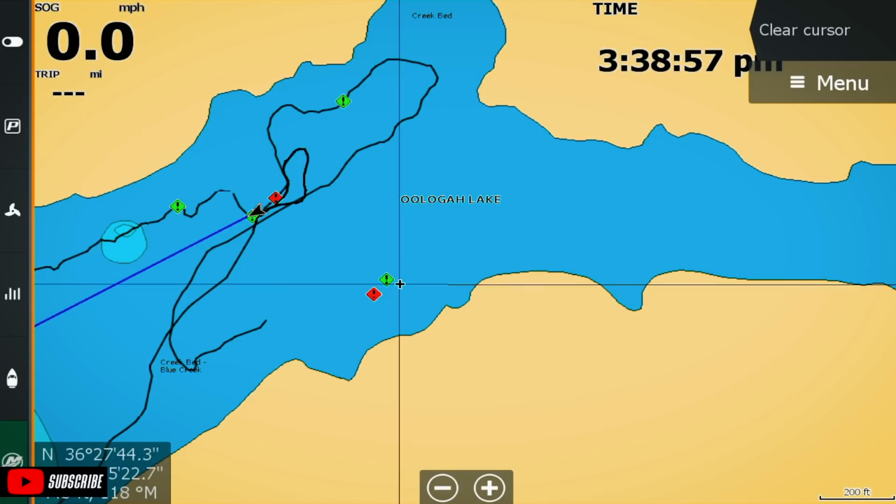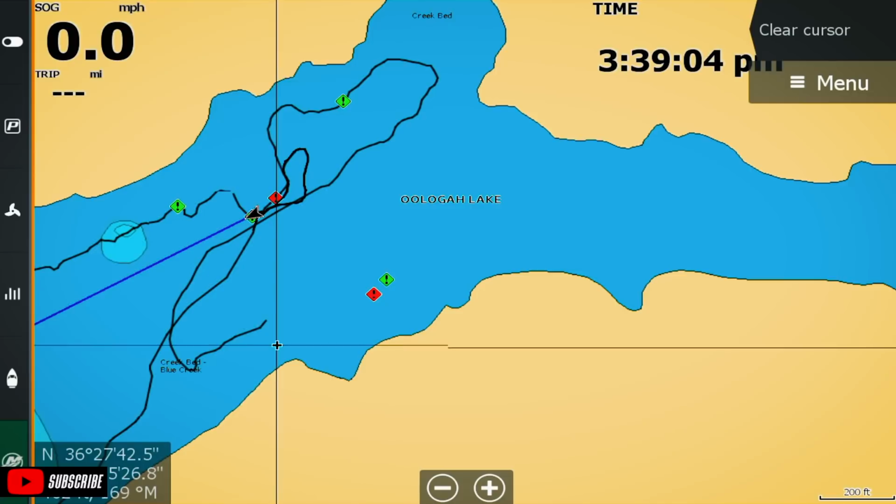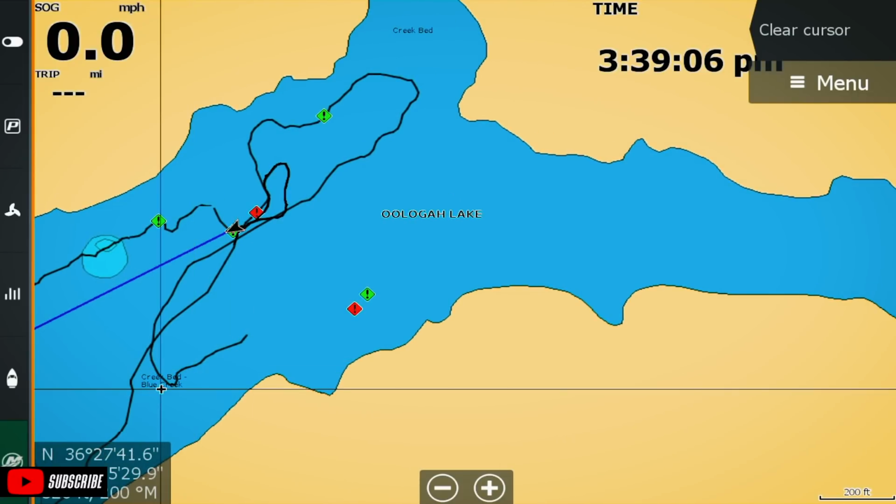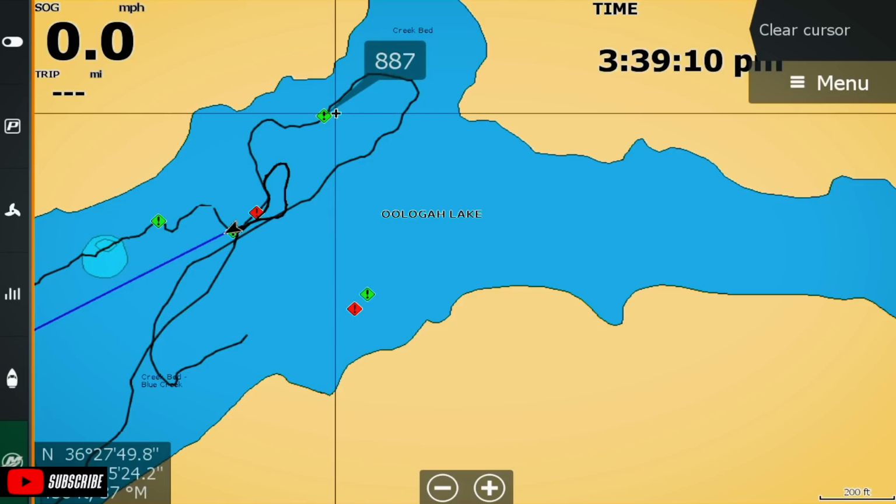My second one was right there, just in the back of this creek. And then we jumped across, my trail starts, so we jumped across and I came back this way and I idled back here, and then I started fishing back out this way. And there came my third fish, 887 right there. Another good 3-pound fish.